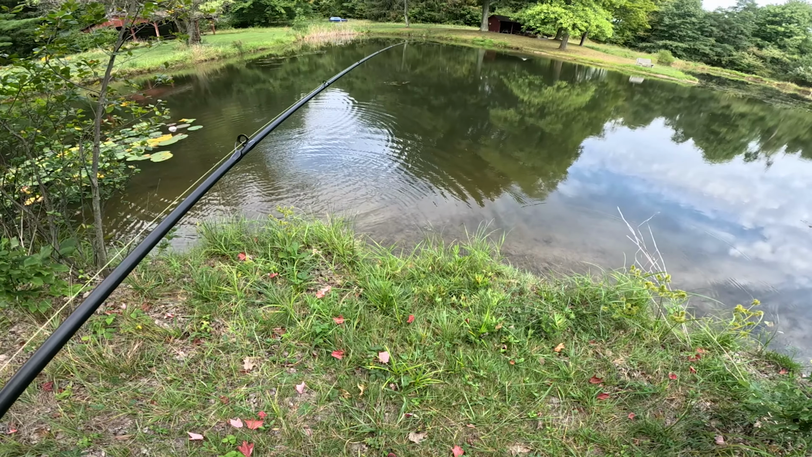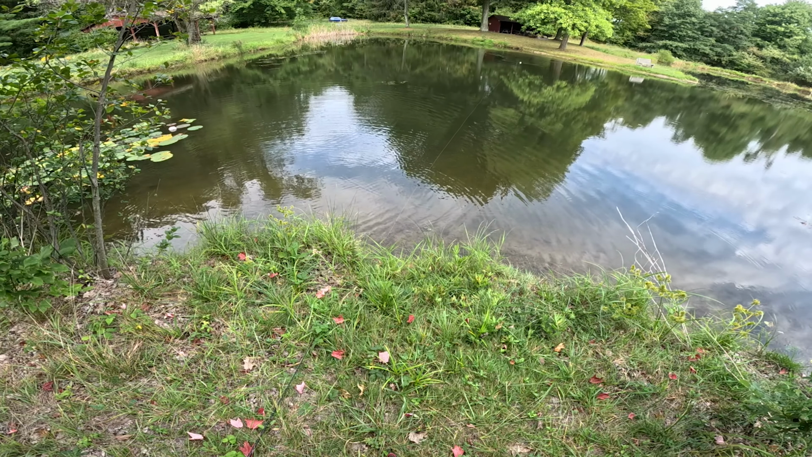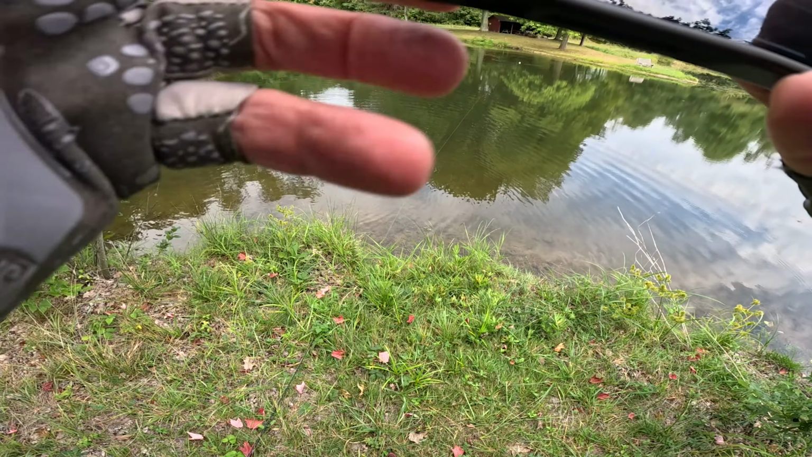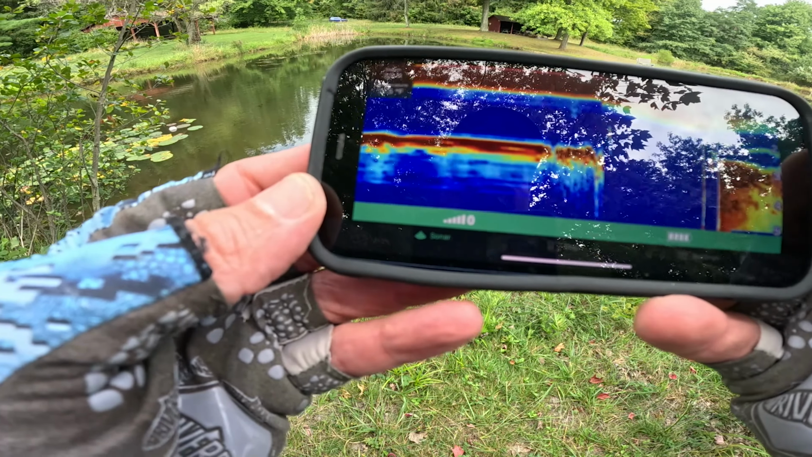Let's see if we can find something. Let's see if we can find some fish, and then we'll get into it. We're gonna find some fish. Okay, not connected. All right, here we go. So now it still says 3 feet, 75.